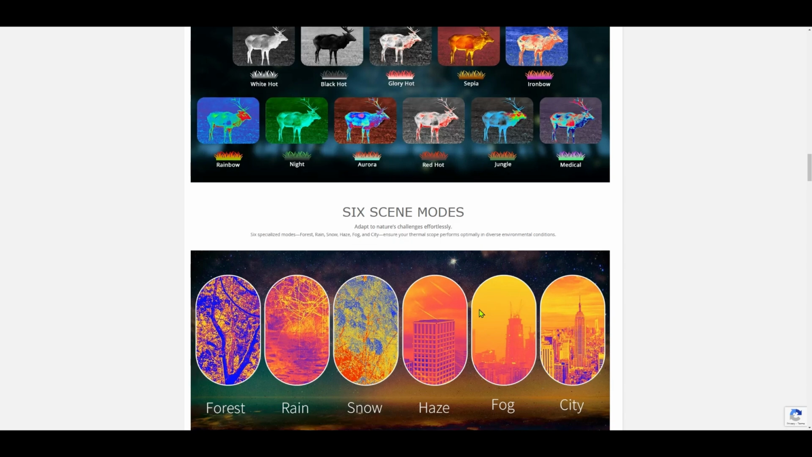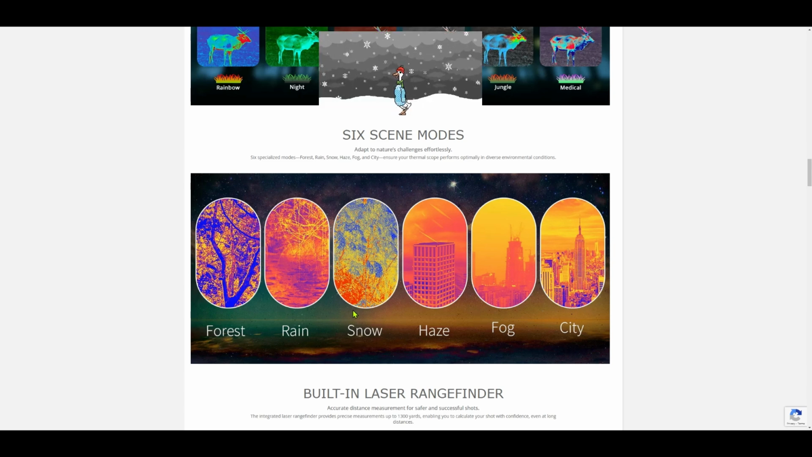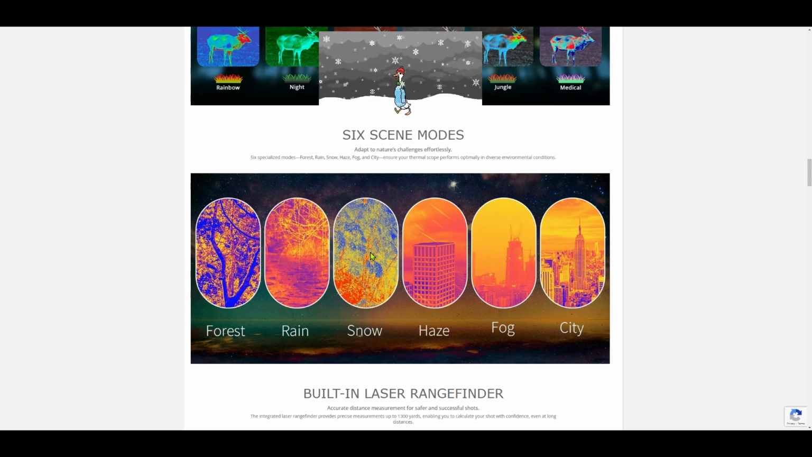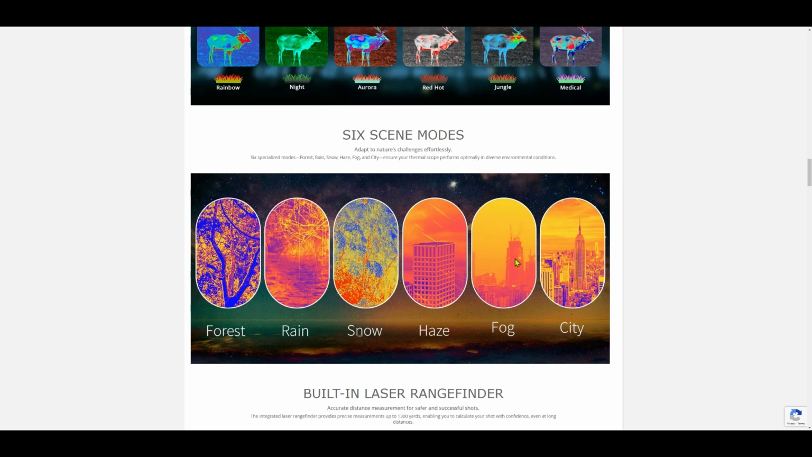You got 6 scene modes, so instead of going and adjusting contrast and whatnot to what temperature you're hunting or shooting in, they do it for you. So if it's snowing one day up here in the Northeast, you use snow. The next day, it's like summer temperatures. You can choose another one to fit the contrast for that temperature you're hunting in.